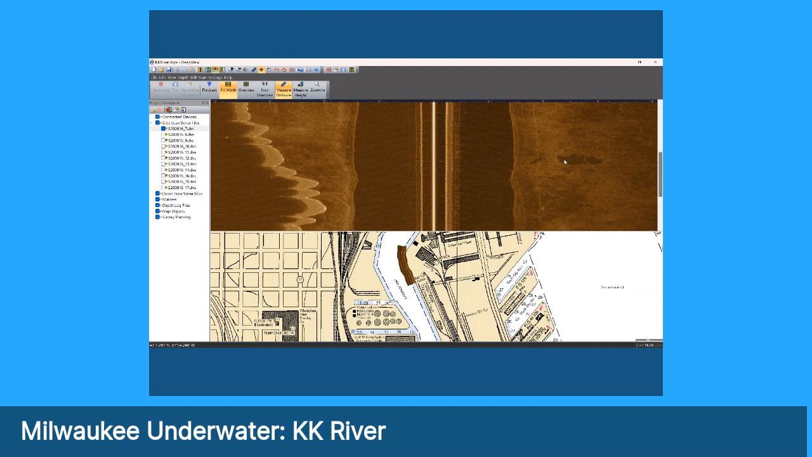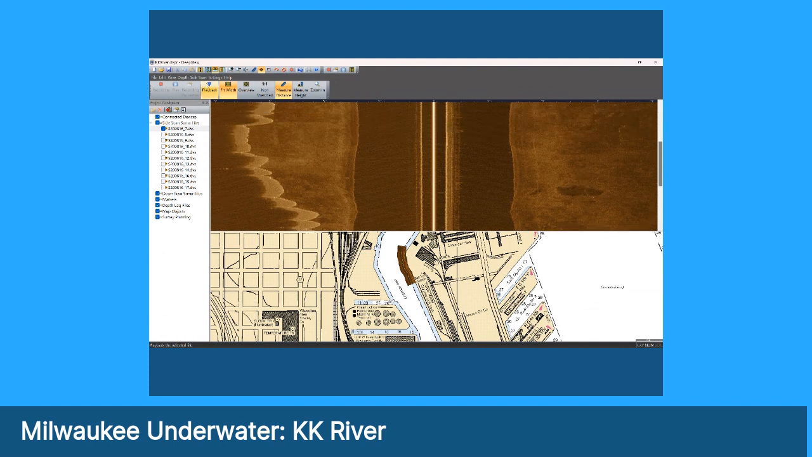So if you look here and I drag my cursor over it, this is about 18 feet long, this feature here. And I would say it stands up about 4 feet. So it's probably just a piece of dredging that was dropped off here, or something that fell off of a barge, something of that nature. I can play this by hitting the playback button.